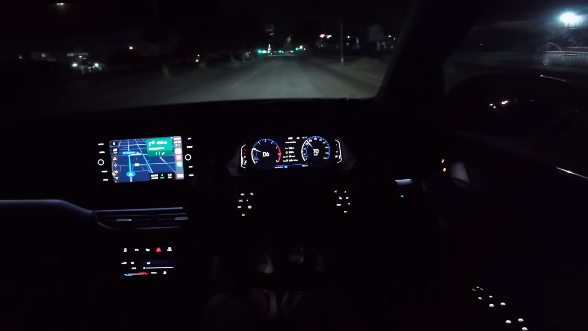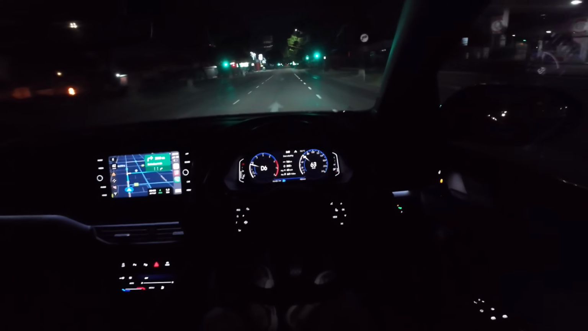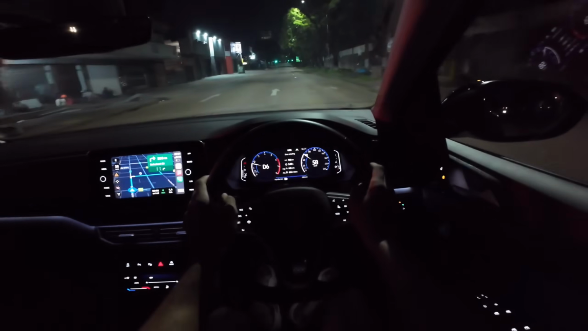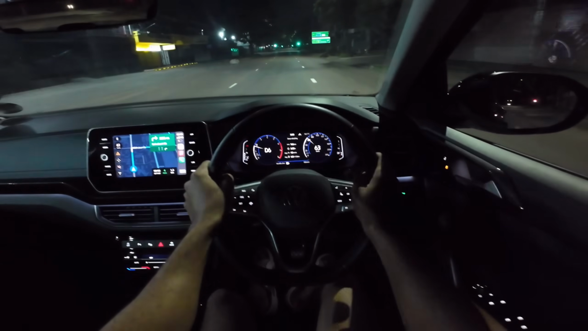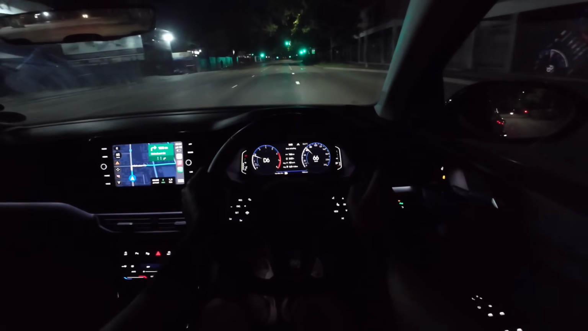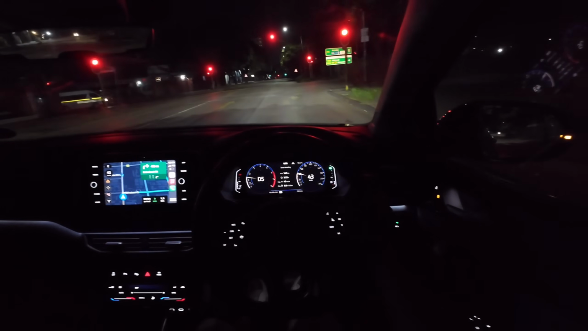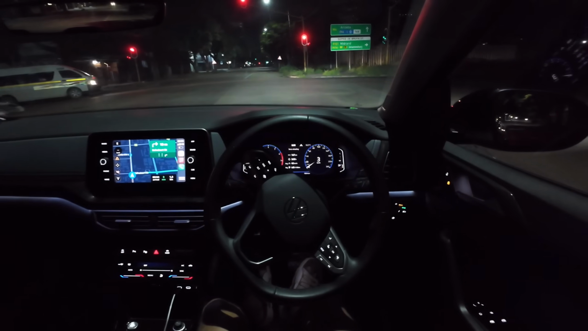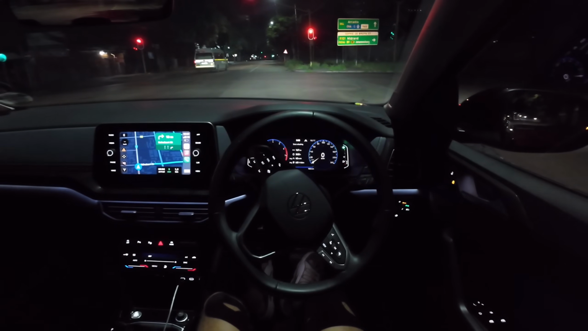So I think I'll end the video as soon as we're out of the city and we're on the main highway towards Midrand, because right now we're currently in the Pretoria area. We'll hit the highway just shortly, in about 3 minutes or so.